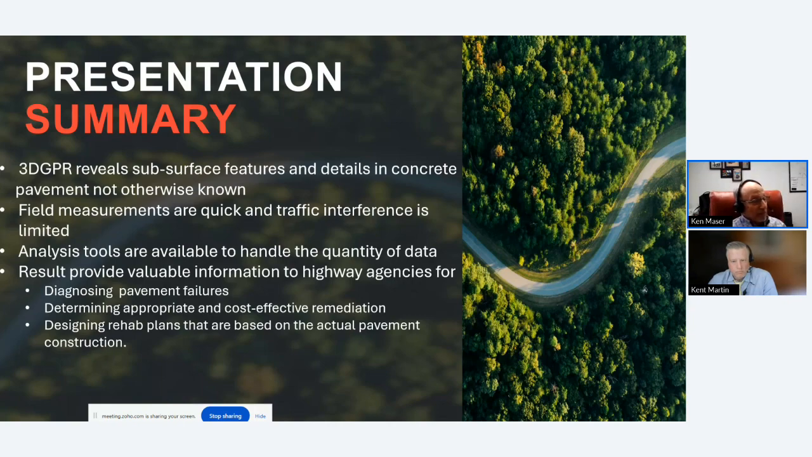And the results provide valuable information to highway agencies for diagnosing pavement failures, for determining appropriate and cost-effective remediation for those failures, and also for designing rehabilitation plans that are based on the actual pavement condition and not just the assumed conditions. And of course, it also prevents surprises during construction because conditions can be identified in advance.